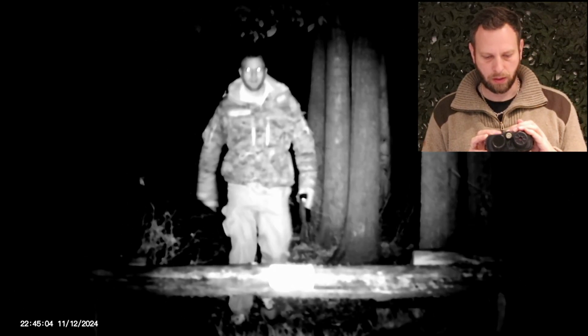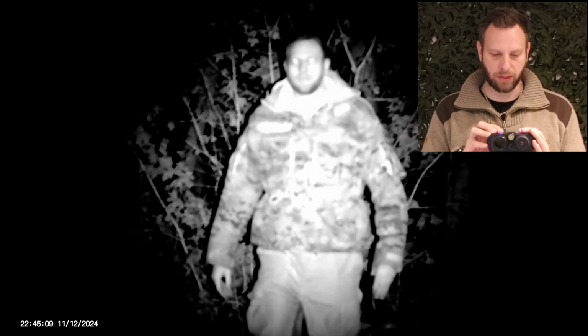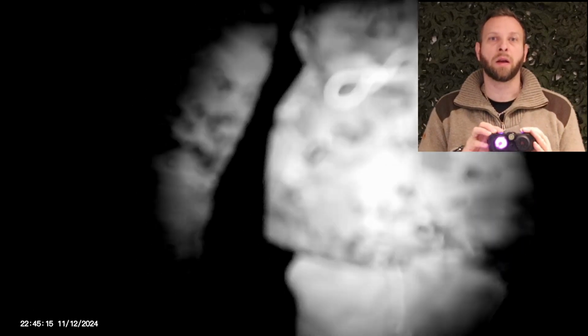So, in conclusion, with the Cigman NV01, which it should be called, but it's not, you get what you pay for. It does decent quality night vision at okay distances, out to around 140, 200 meters, pushing it at 200 meters. But they do claim 600, so you be the judge of that.